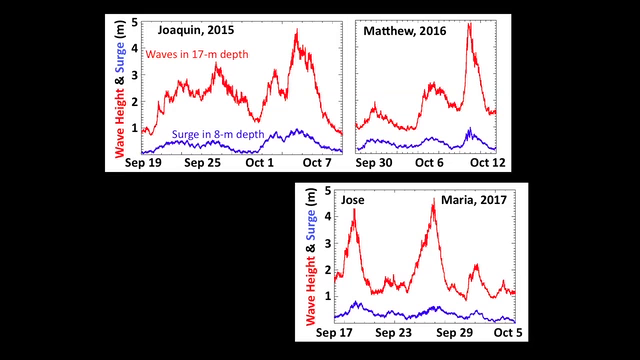Hurricane Jose and Maria occurred in 2017, right after each other, in the bottom panels. Again, for both of them, maximum wave heights were about 5 meters and maximum storm surge about 1 meter. So the offshore wave conditions look to be pretty similar, and the offshore storm surge was pretty similar for all these storms.